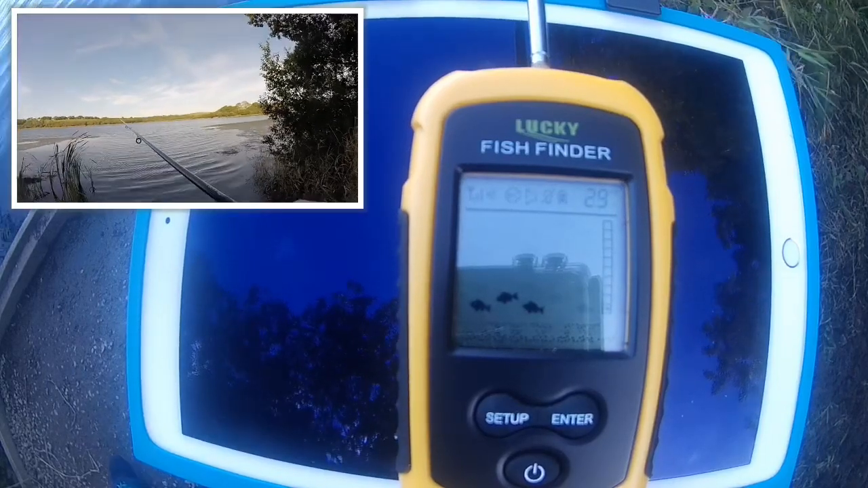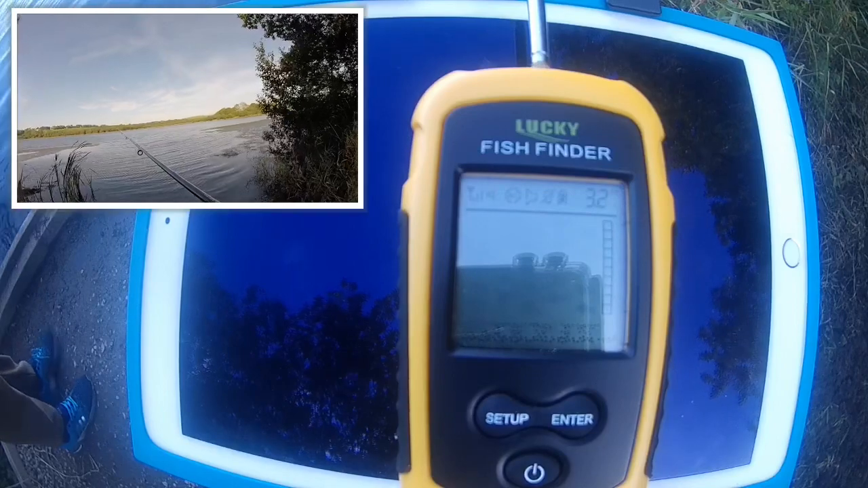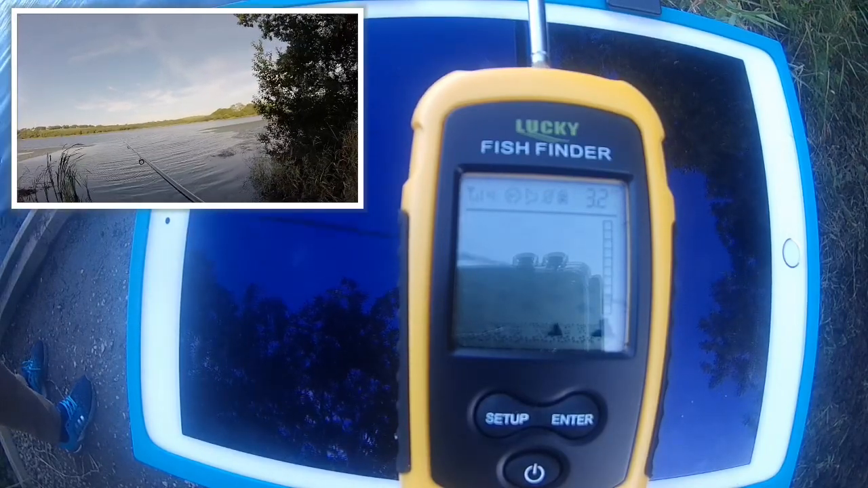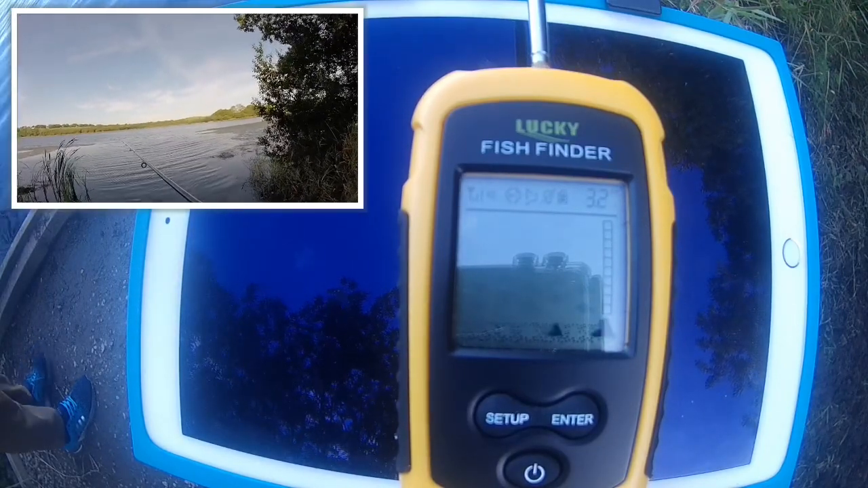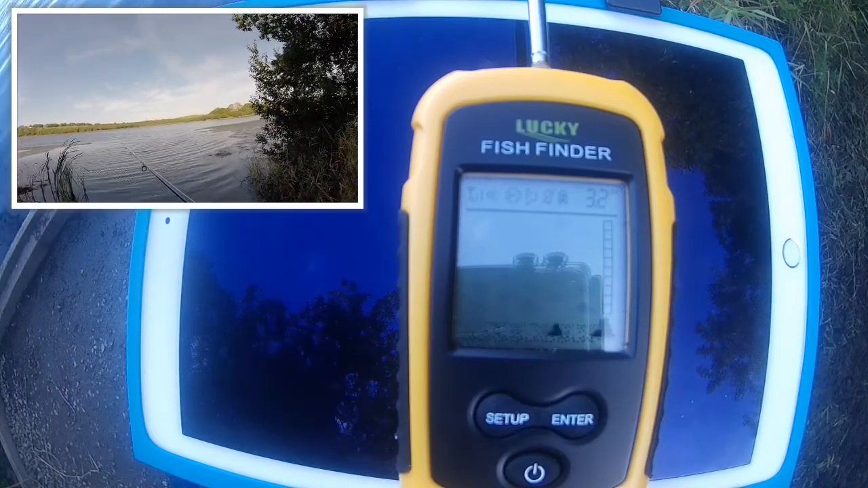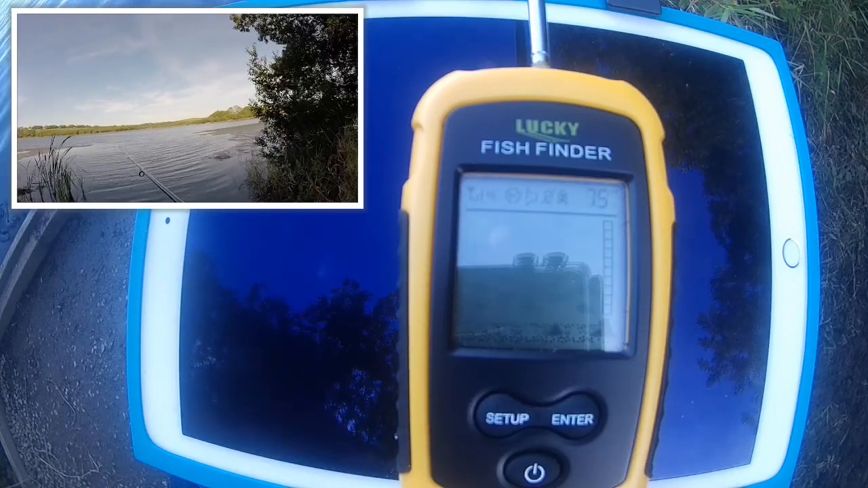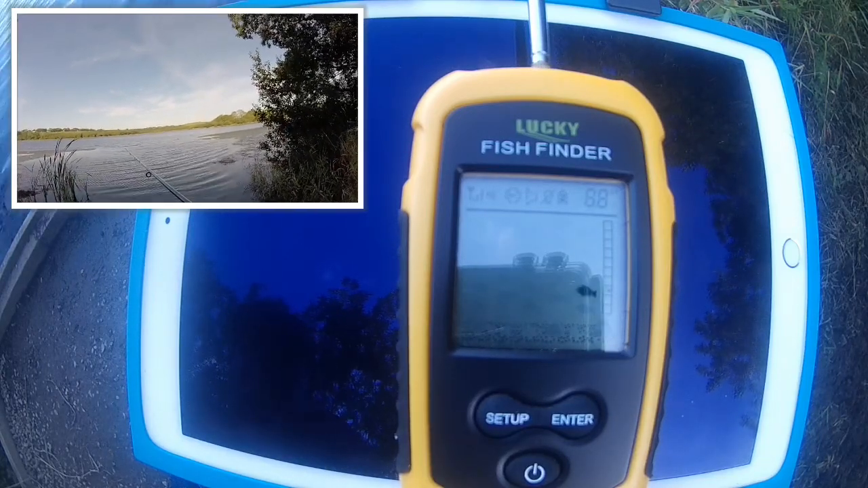Right, now let's have a go with the Lucky fish finder. This is what I've been using to tow behind the bait boat, but after the test today and what you're about to see, it probably won't be used much more, to be fair. It is a very cheap fish finder.